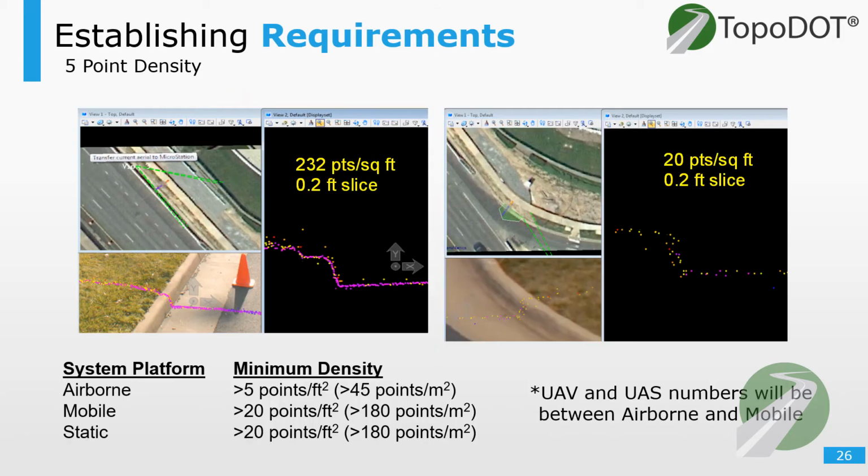And remember, we're in the world of topography, so we're not looking for bolt patterns on structures or anything like that. If you are, you're going to need more points than what we're saying here. Here we're looking for curbs, barriers, breaks, etc. So these densities apply to the outside world of topographies for corridor projects. For mobile and static data collects, again, we want to see at least 20 points per square foot in order to see profiles.